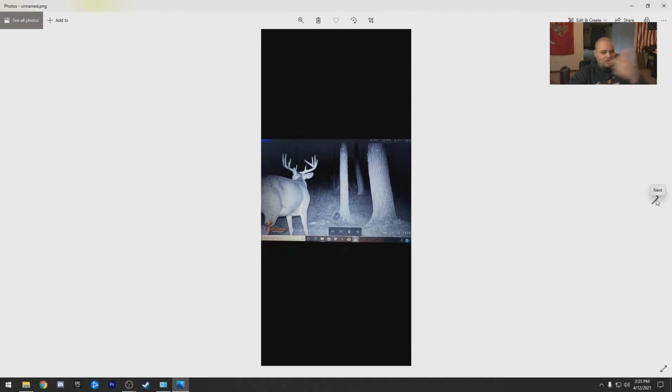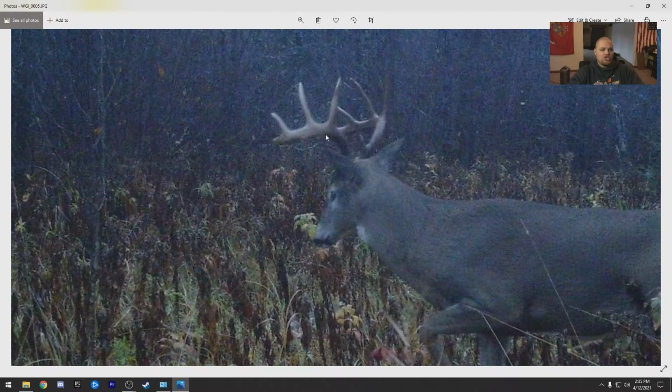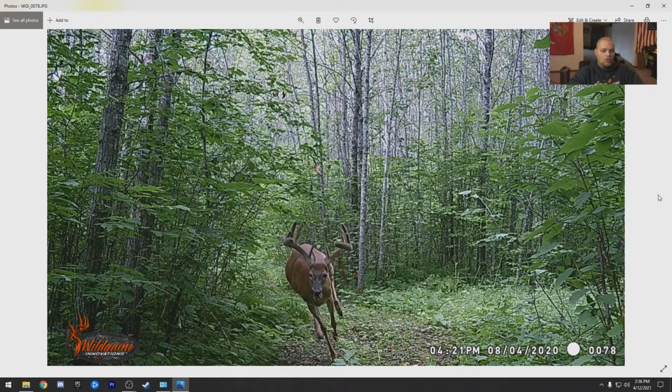Put in the comments or the chat here on the side. Oh my God, what a majestic photo. There's a lot of mass on that buck. He's looking good. Getting into the rut here. Oh my.